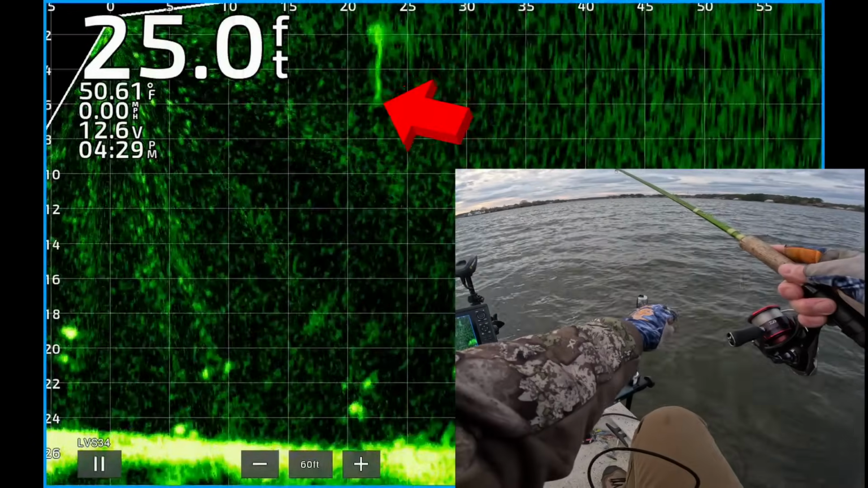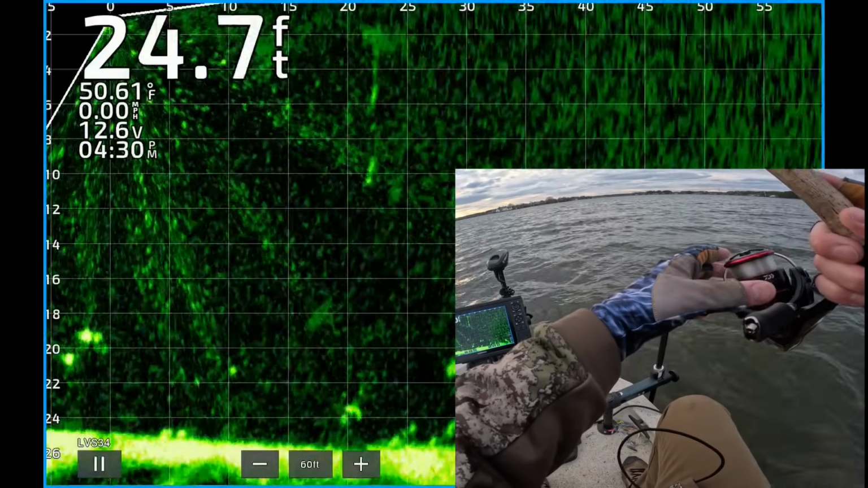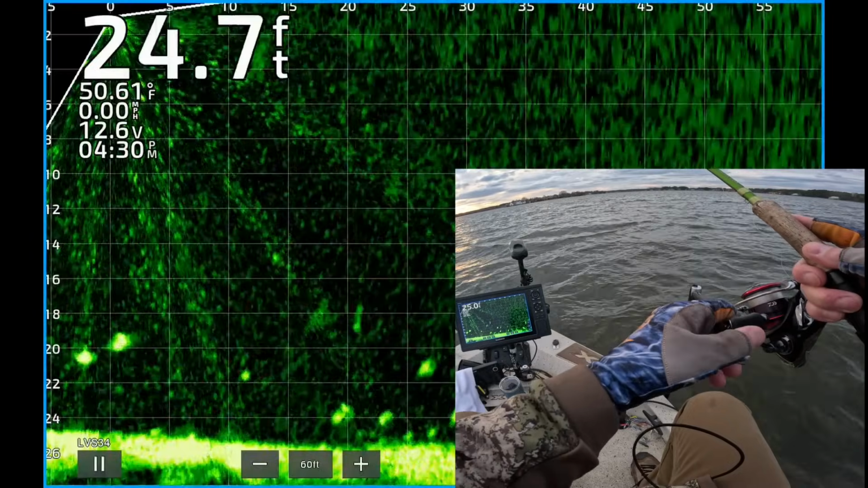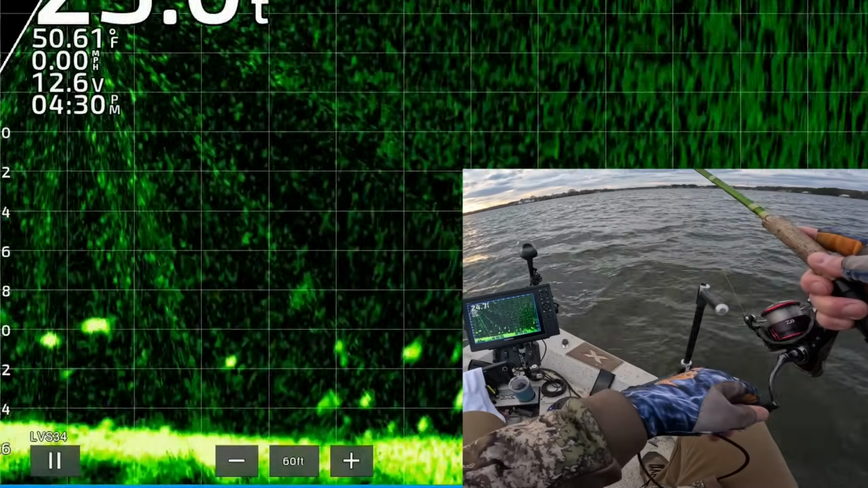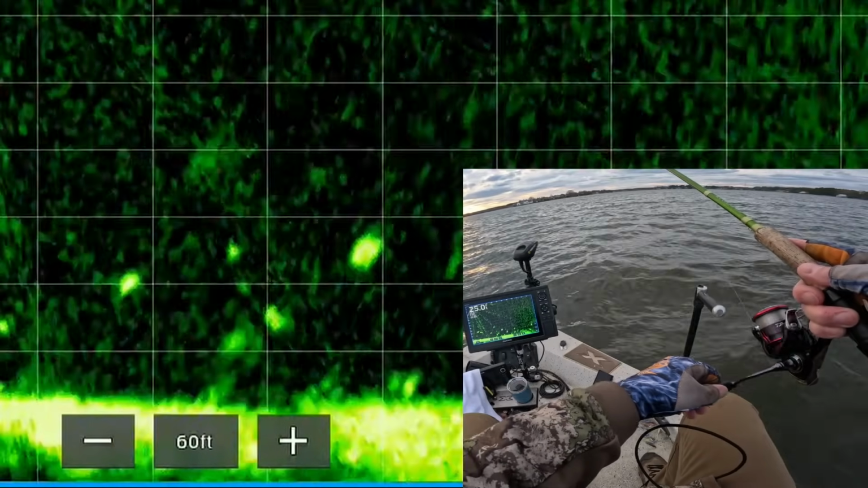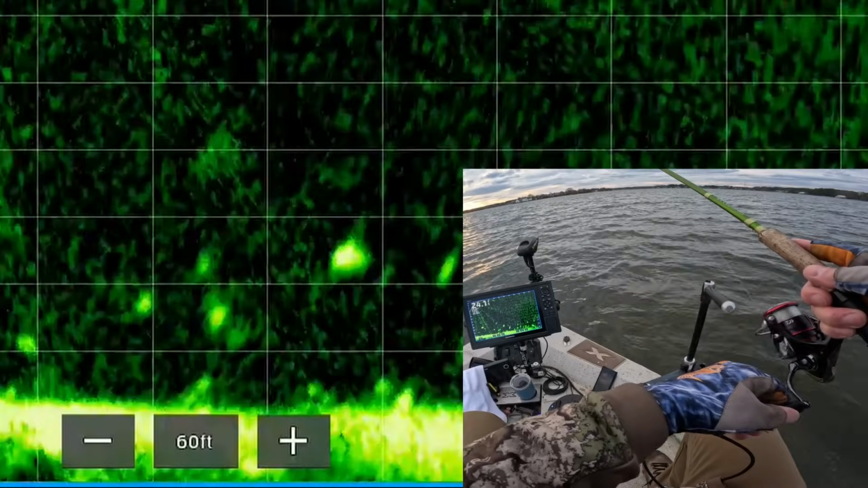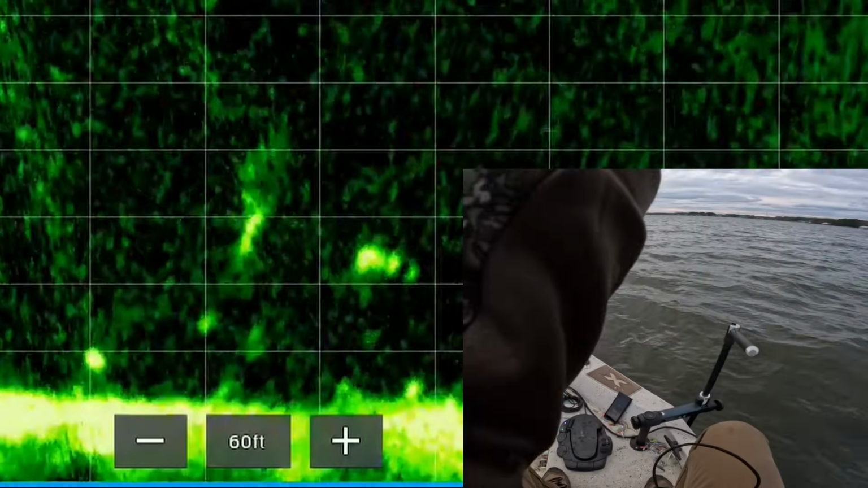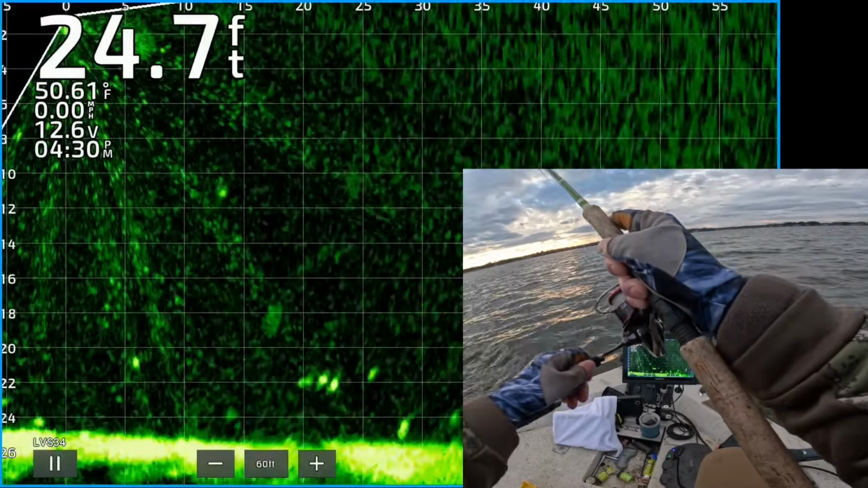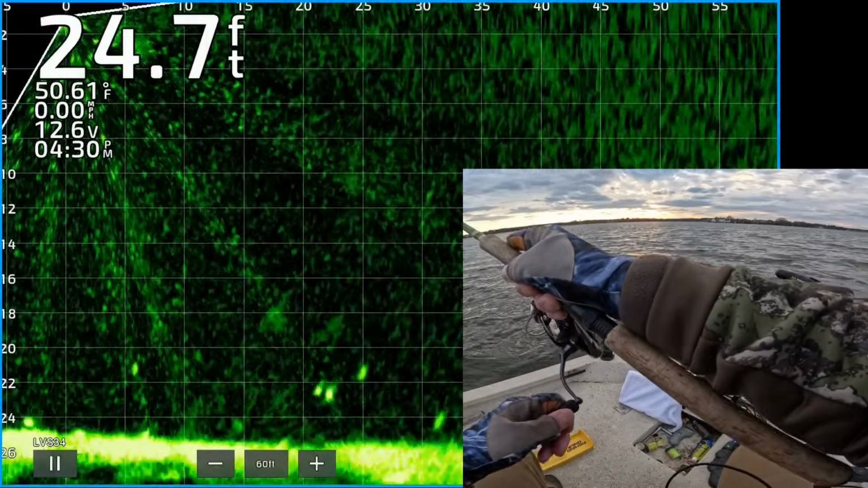There's my jig dropping 23 feet from the boat. See if some of these fish will be interested in eating it. Oh, he's interested. There's one. Boom, he ate it. That's a mean one. Get in the boat.